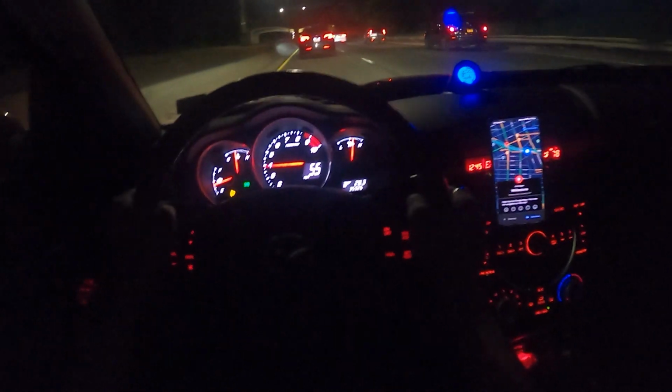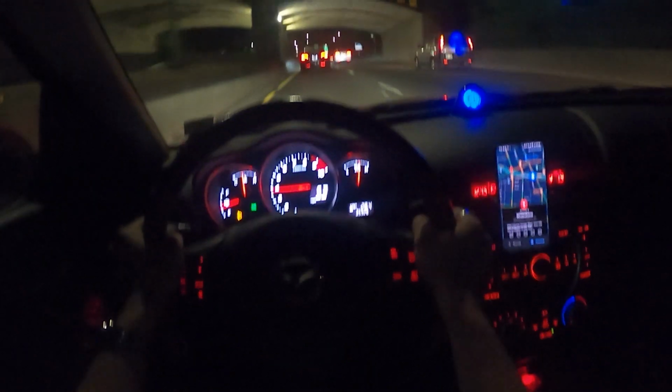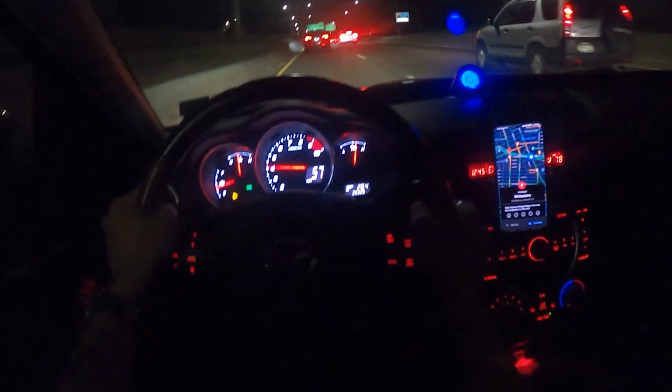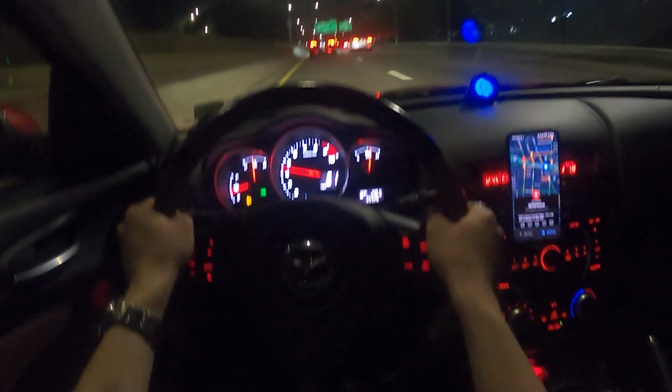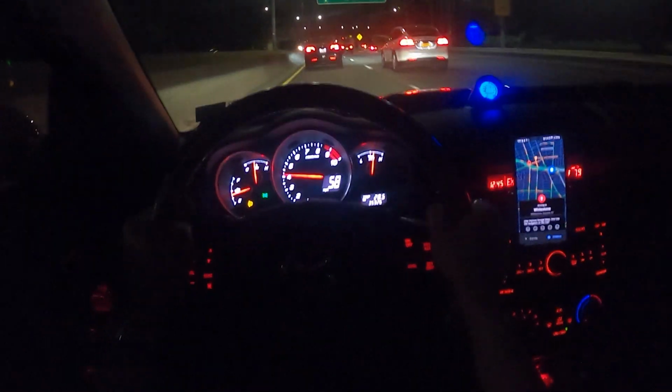The more I've been driving around with it, the less I want to put a resonator on it. But it is kind of loud, so I feel like I should put a resonator on it because I don't want to get in trouble in New York City, obviously. But I don't know, it just sounds so good.